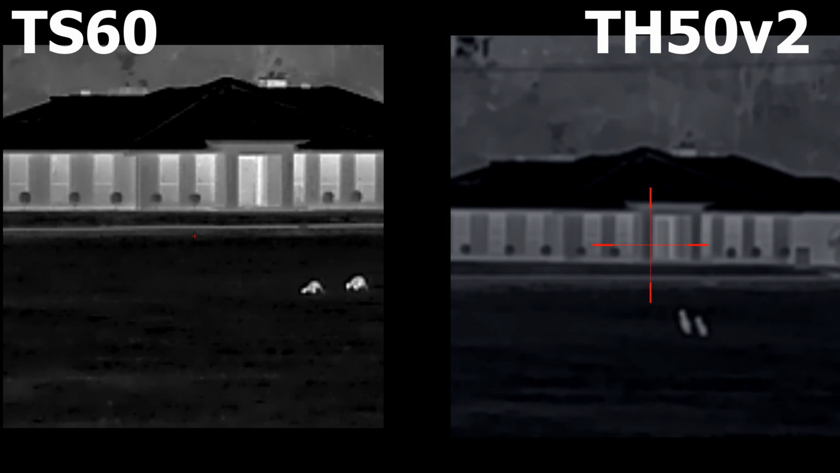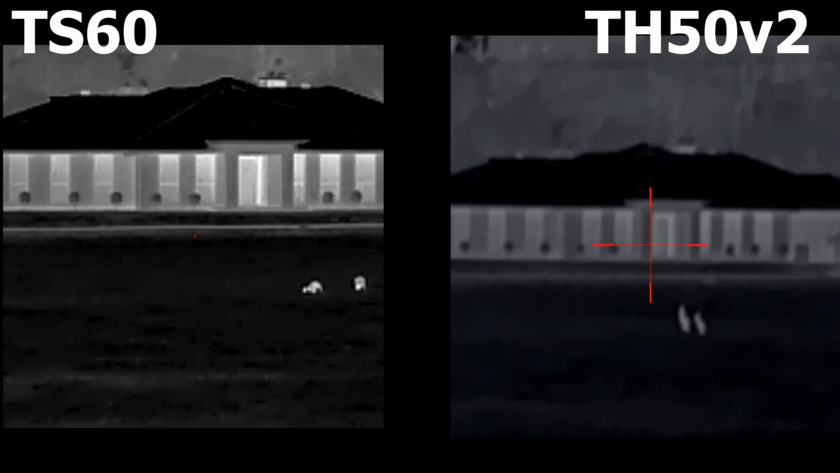And the kangaroos on the right hand side there, they're probably around 500 metres. Even on 16 times zoom, you can still see their head moving around, you can see their legs, and you can see their front legs even a little bit on that one on the left, and his tail. Pretty impressive.